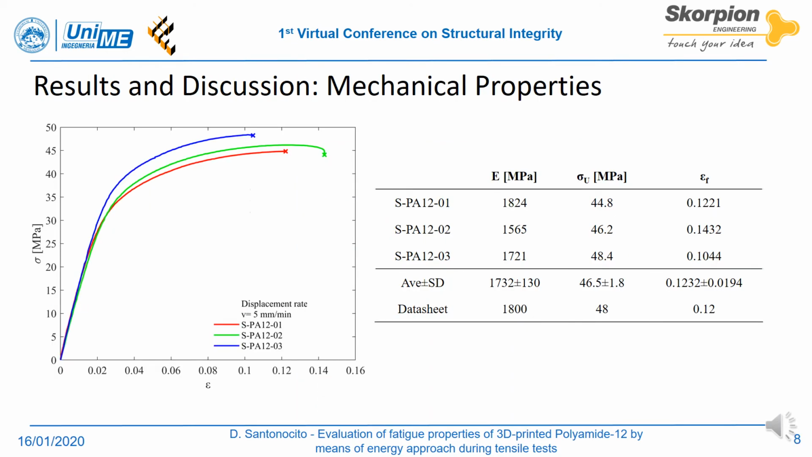In the plot are reported the engineering curves for the 3 tested specimens. The stress is evaluated as the ratio between the force and the nominal cross-section area of the specimen, while the strain as the ratio of the distance variation of 2 spots over the initial distance. The Young modulus has been evaluated as the linear regression of the stress versus strain between epsilon 1 and epsilon 2. This kind of material exhibits a linear elastic behavior followed by a smooth hardening until failure, and, in addition, it is not possible to assess a yielding stress.